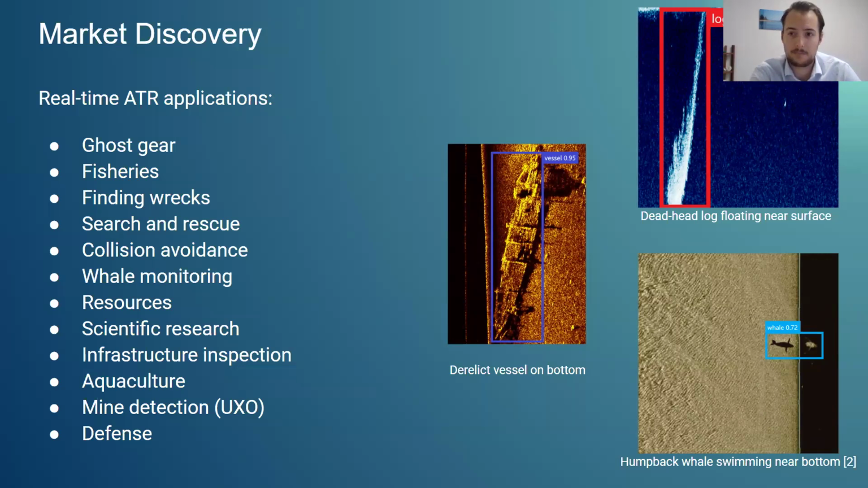Whale monitoring, there's applications that actually are using LiDAR now, and they can detect the sprays of the blows of the whale as they provide an infrared signal.